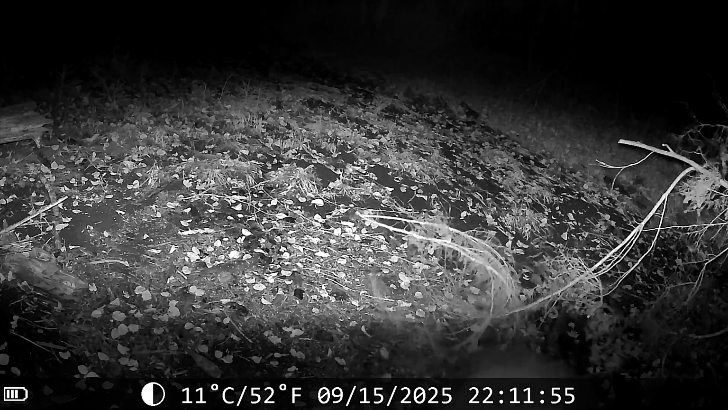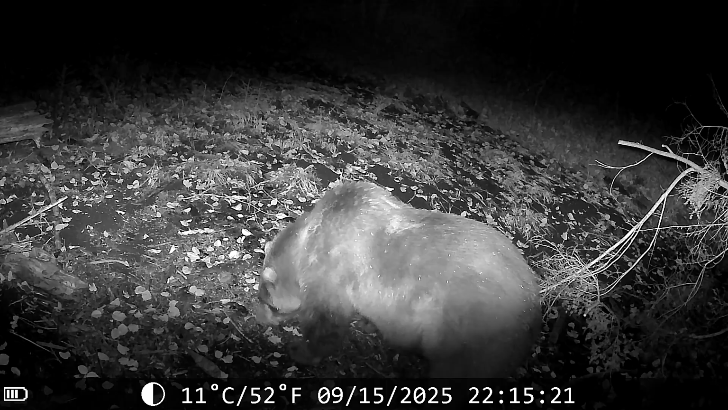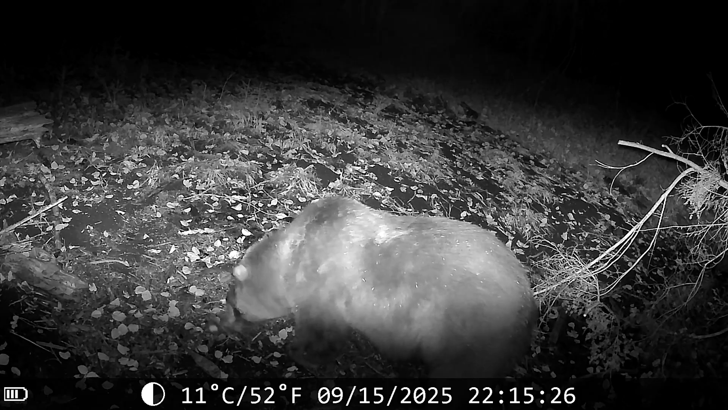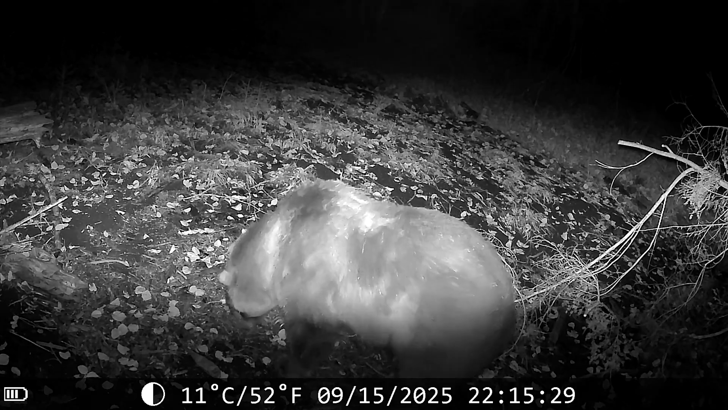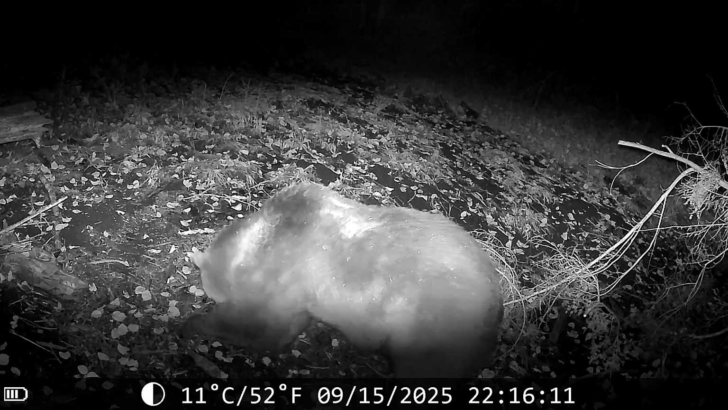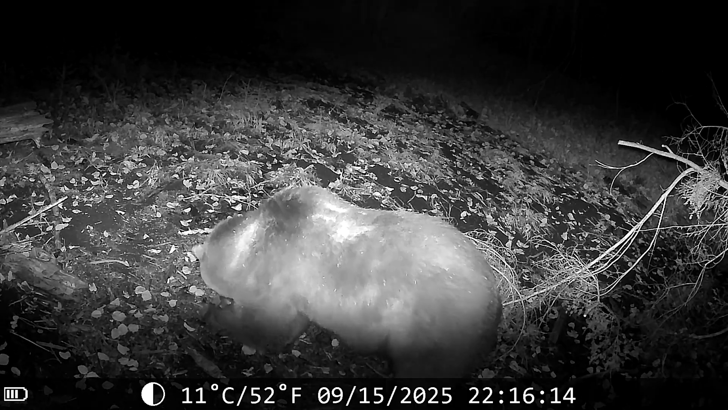Oops, something scared that one. Now there's a very, very large bear in the area. I've measured his tracks. It's 7.5 inches across the front paw. And I've got video of that in some of the past videos of that bear. But when I came out to pick up this bear cam and I was checking the tracks, I did not see that big bear's tracks.